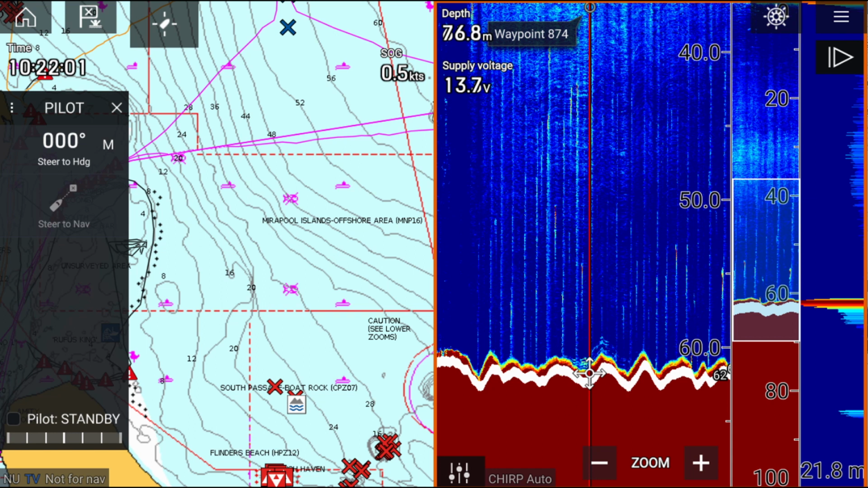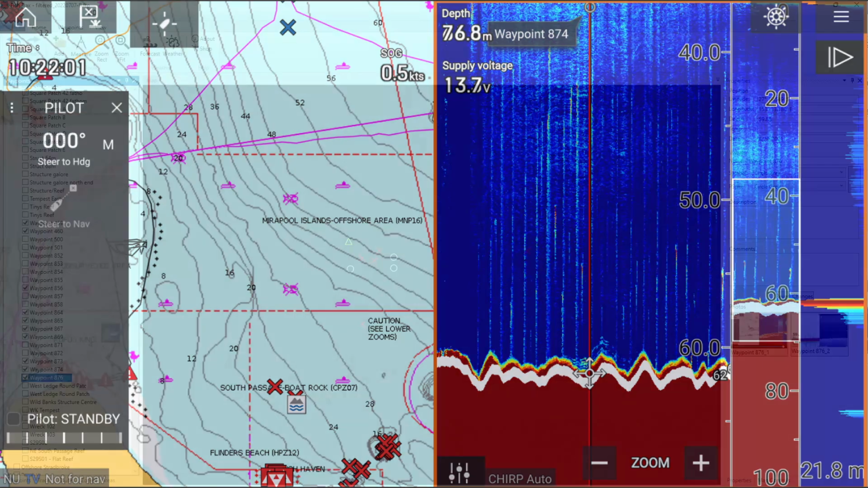If you've got a tiny screen and a very low resolution screen, it's extremely hard to see fish, particularly in deeper water. Even on this screen, it's a 12-inch, very high resolution screen, and you can see those marks are pretty small, and they're decent fish. I'm not saying you can't find fish on a smaller sounder, I'm just saying it's a lot harder.